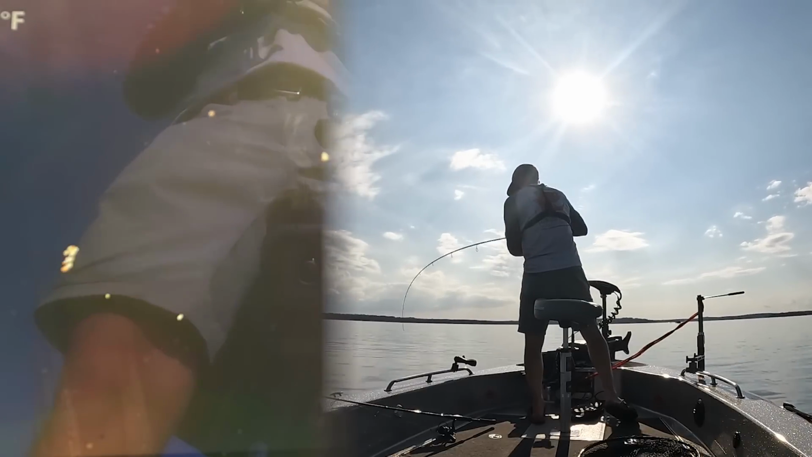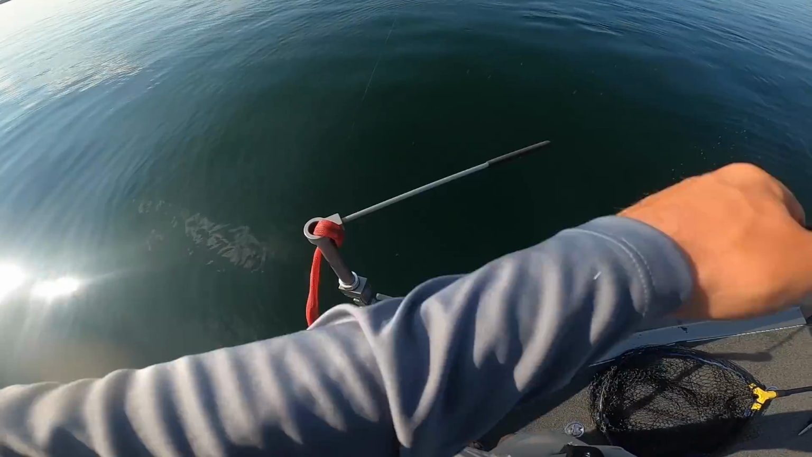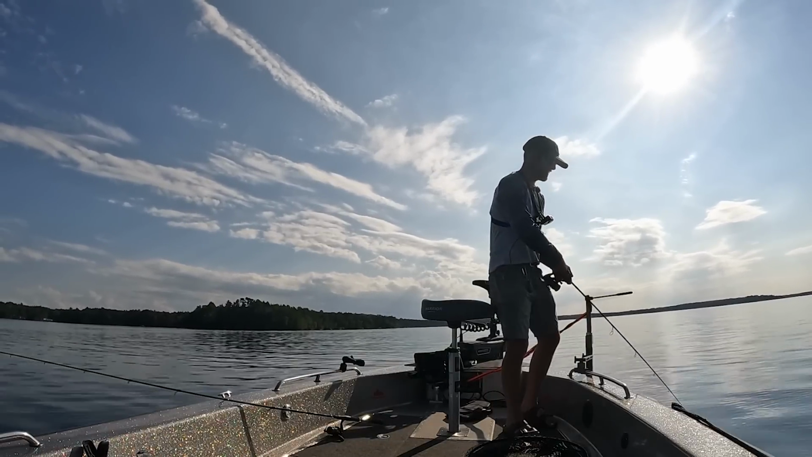Wow, man, thing was just sitting there for a second. I kind of lost the fish as I was turning around, and the thing was sitting there, and all of a sudden I just felt whack. Look at that one, man. Just another super nice walleye right there, dude.